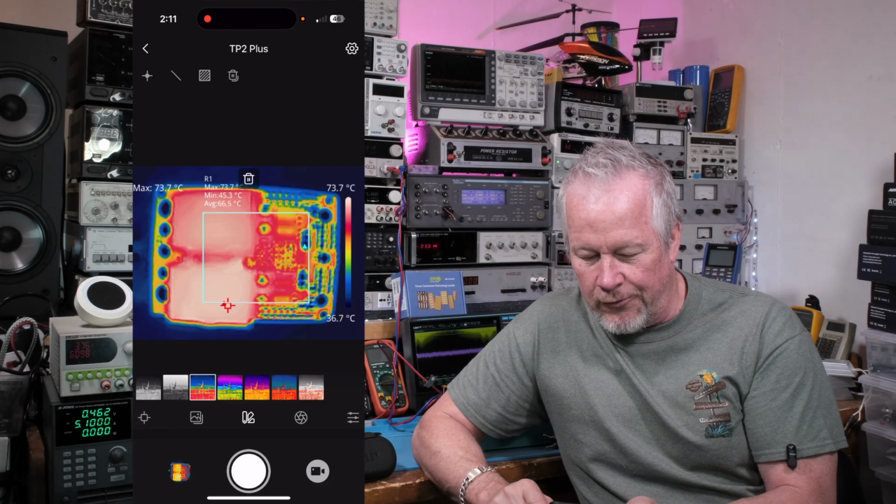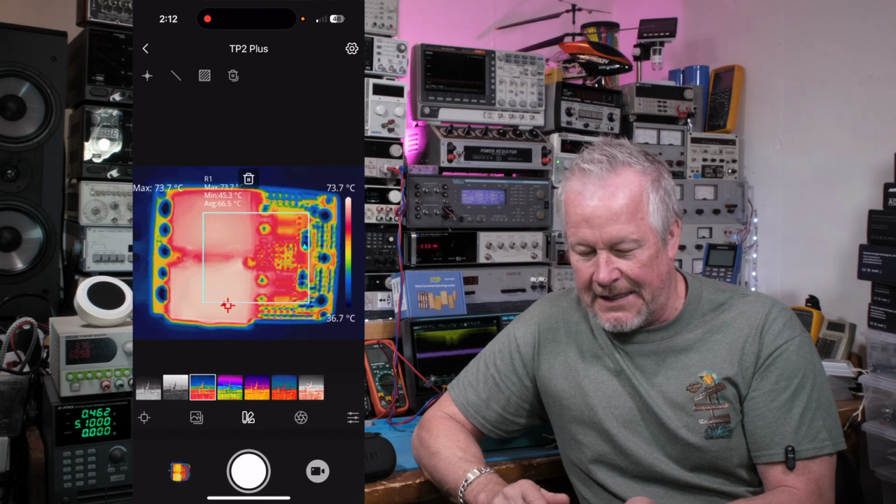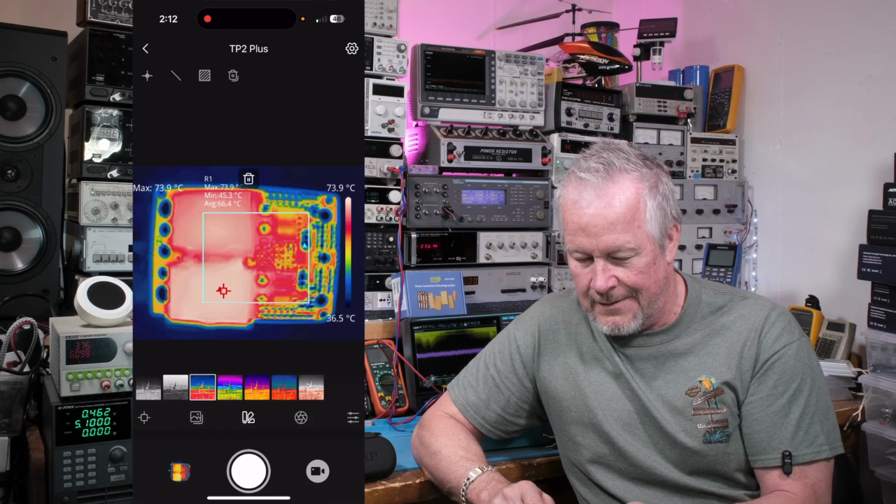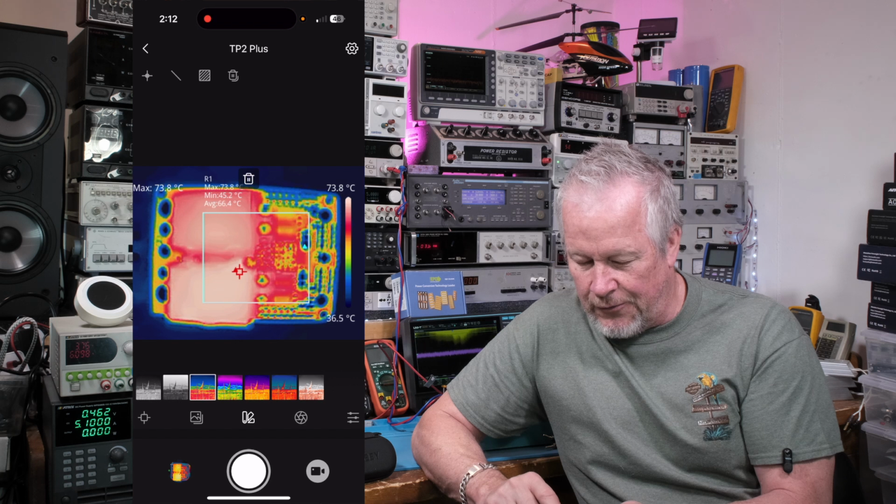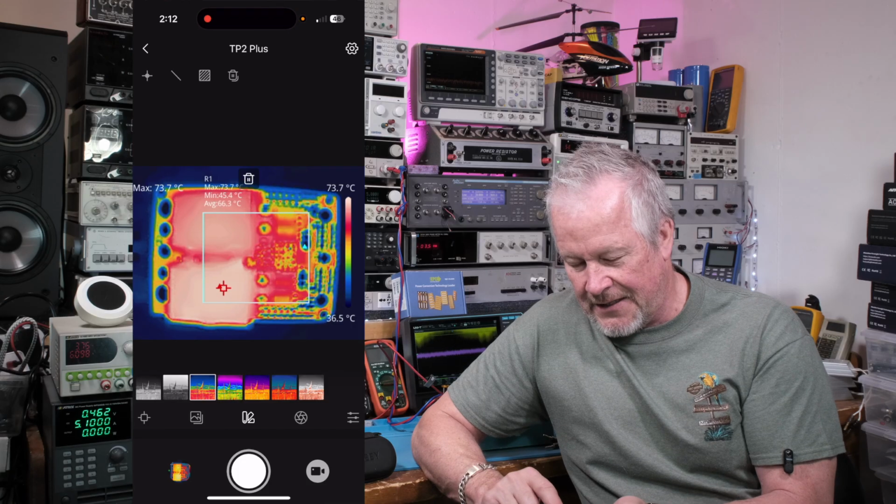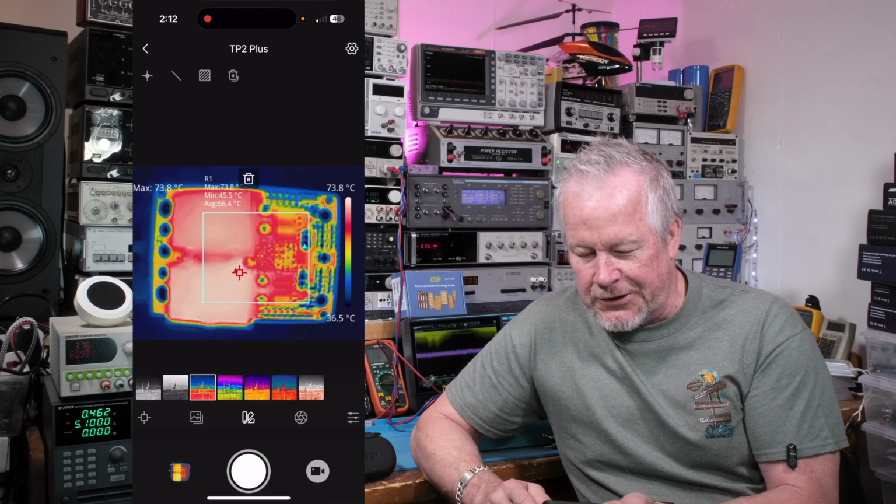Okay, here's just plain old rainbow. All right, pretty cool. I can see a lot of stuff. I can see what's hot, cold. Okay, we're calibrating. All right, so by the way, the thing over to the right of the little pencil thing that looks like, I'm at right now, is shutter correction. So I can click on that and that's some kind of calibration for the shutter too.